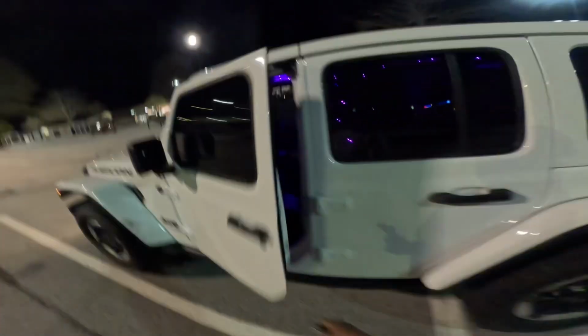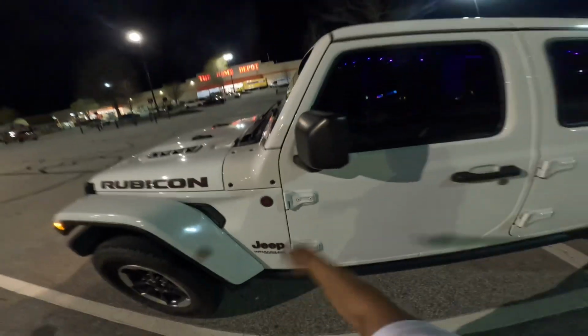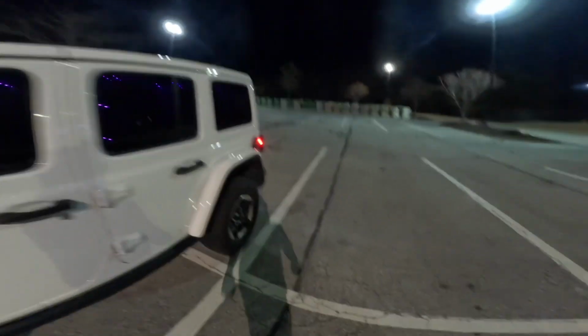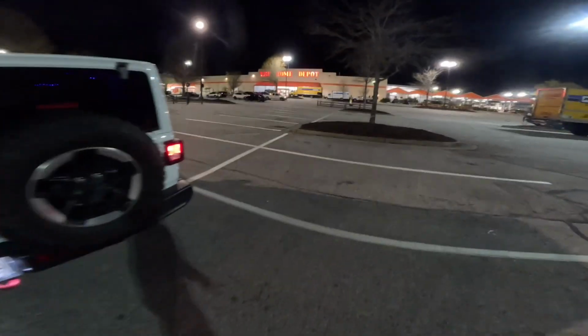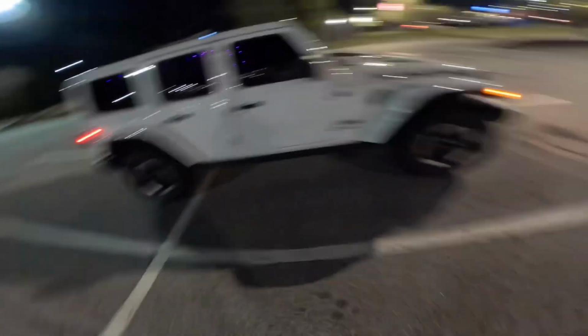Alright, so walk around. Make sure I got my car keys, because my mind is not where it's supposed to be right now. But yeah, this is my Jeep Rubicon. Got the Wrangler Unlimited right here, white. Trail rated 4x4 Rubicon with the red trim. You know what I'm saying? Got the back right here for my baby. And that's it. Let me check the front out.